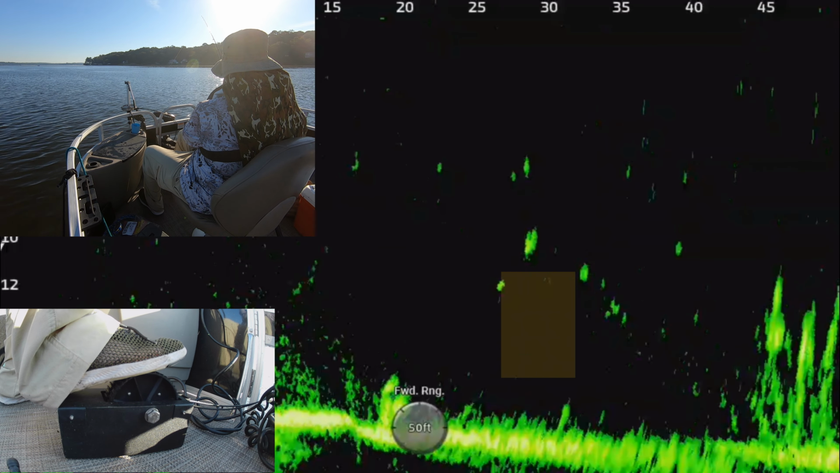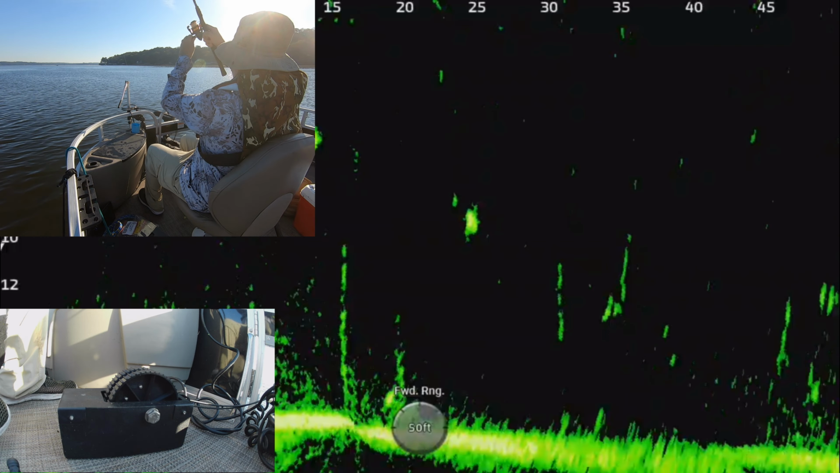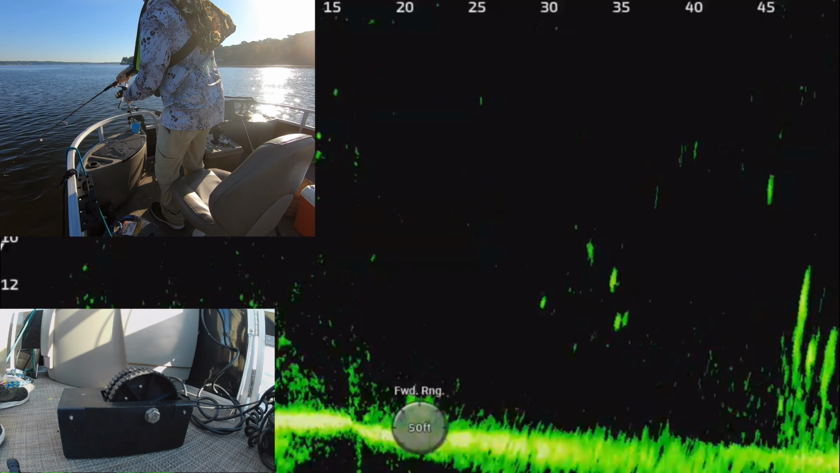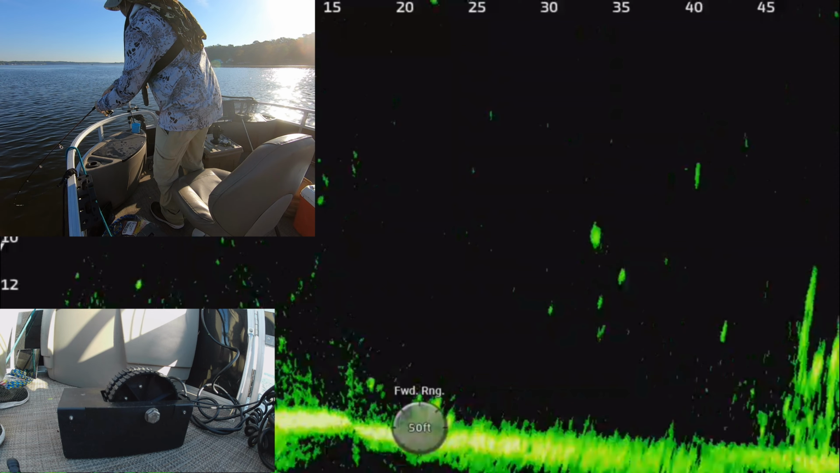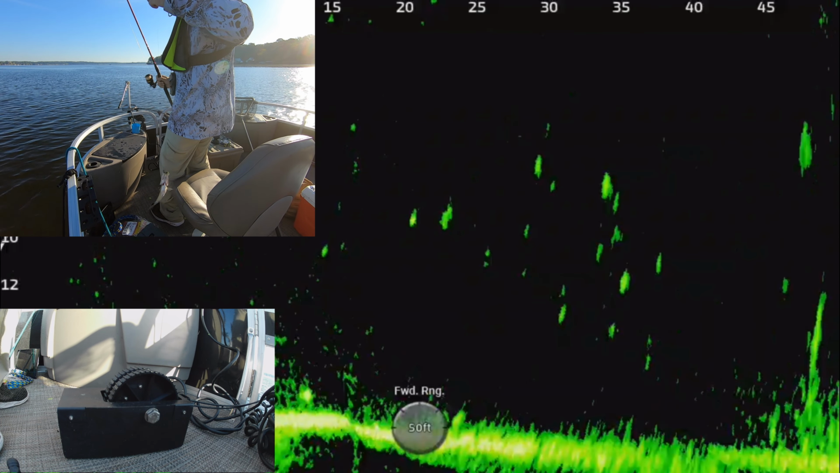It's like cable steering, kind of. It's all mechanical, so you don't need any batteries or anything for it. You slide your foot one way and it goes to the right, slide it the other way and it goes to the left. That's how I stay lined up with these fish so well, especially on these windy days.